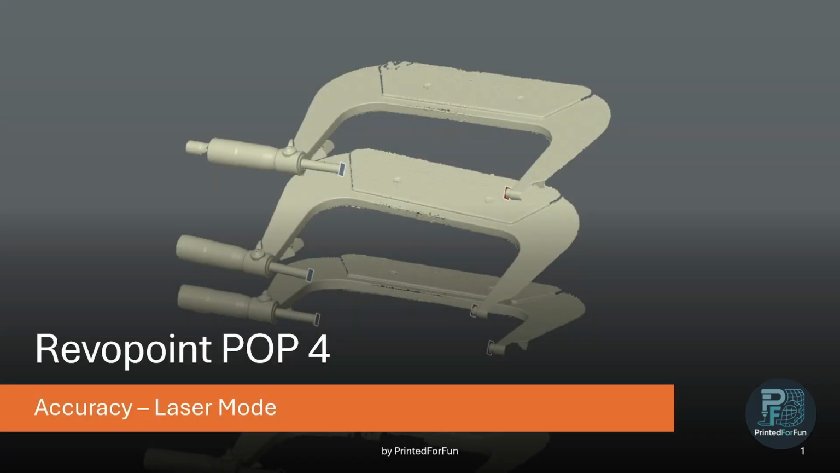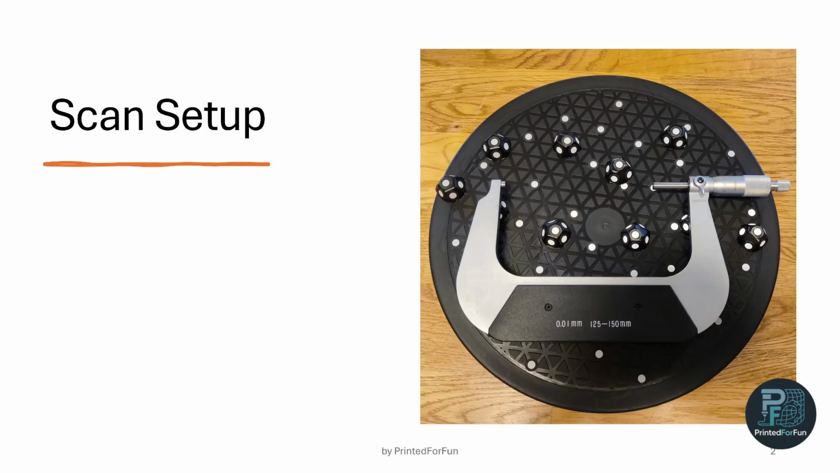Hi, I'm Philip, and in this video I will talk about the accuracy of the Revopoint POP4 and how I measured it. So for the scan setup, because I want to test the accuracy, I placed the micrometer on a